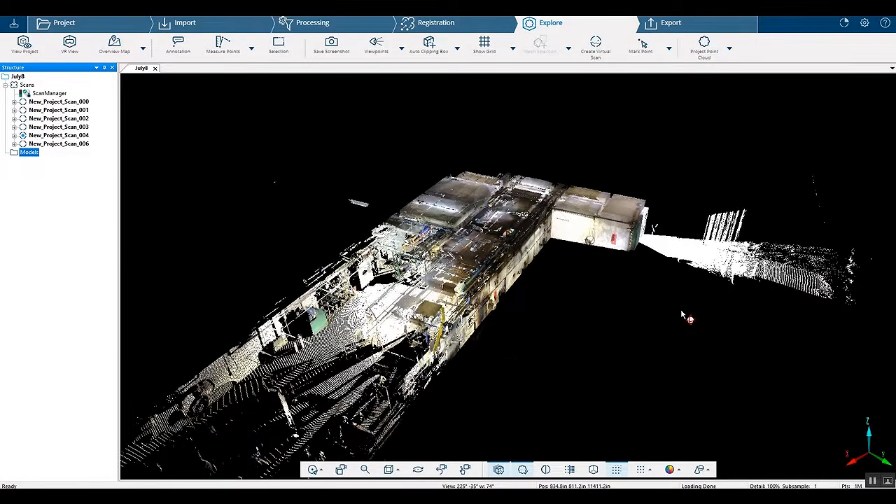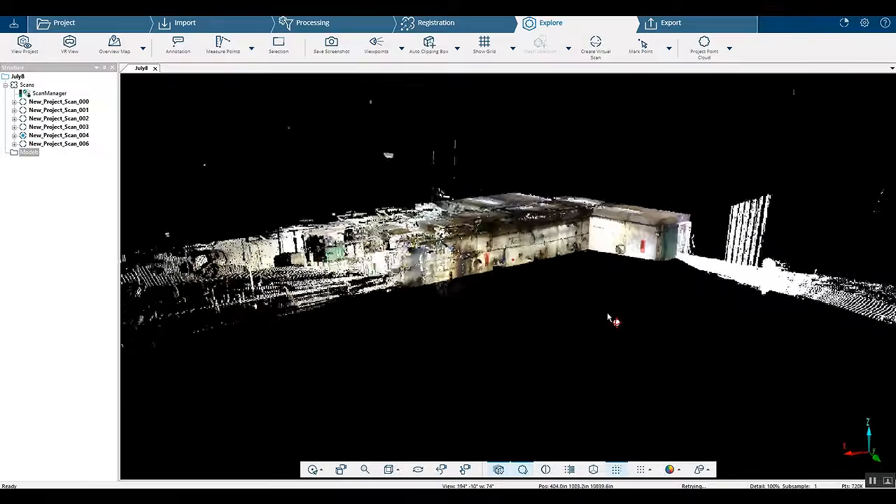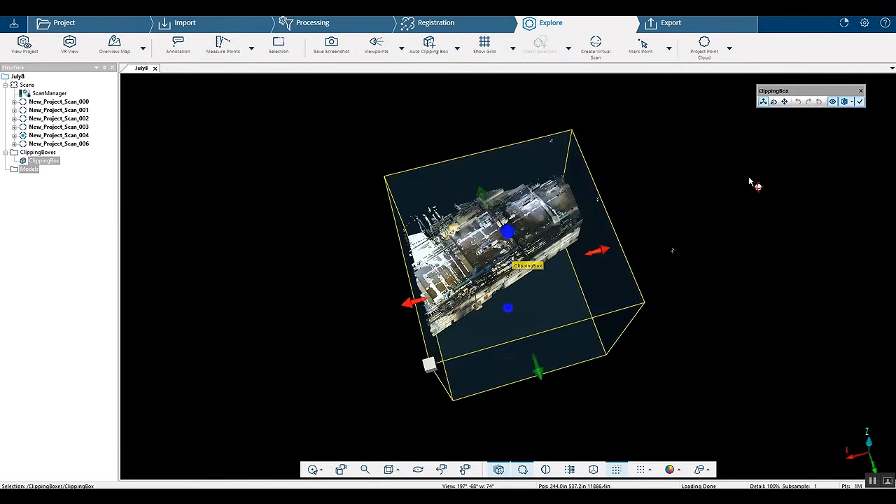We've got our project point cloud. Now this data might look the same as it did before, but what it allows us to do is, if you look on the side here on our tree, none of the scans are loaded. Therefore, this could be 6 scans, it could be 60 scans. It's very easy for your computer to handle. And it also allows us to create a clip box here.